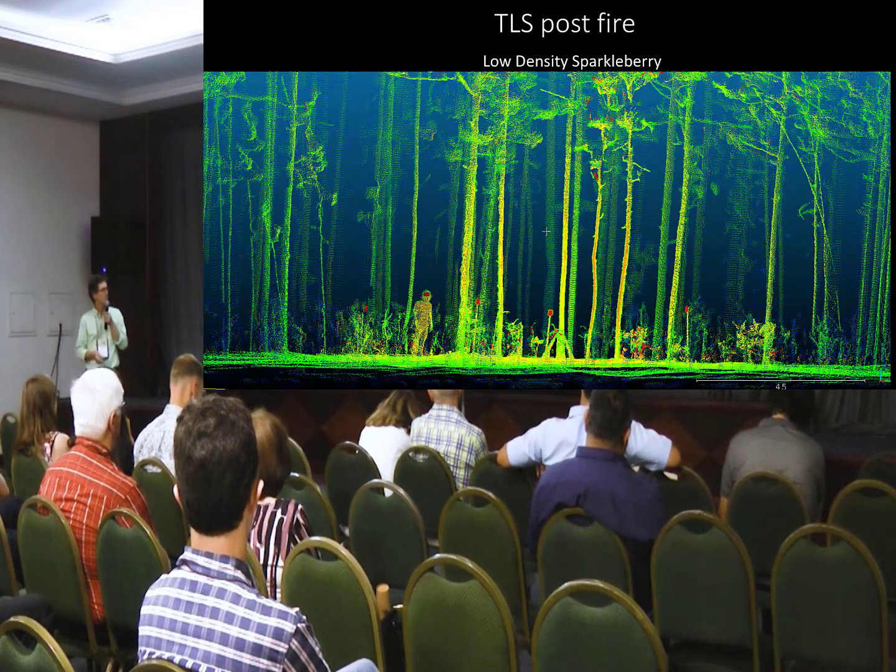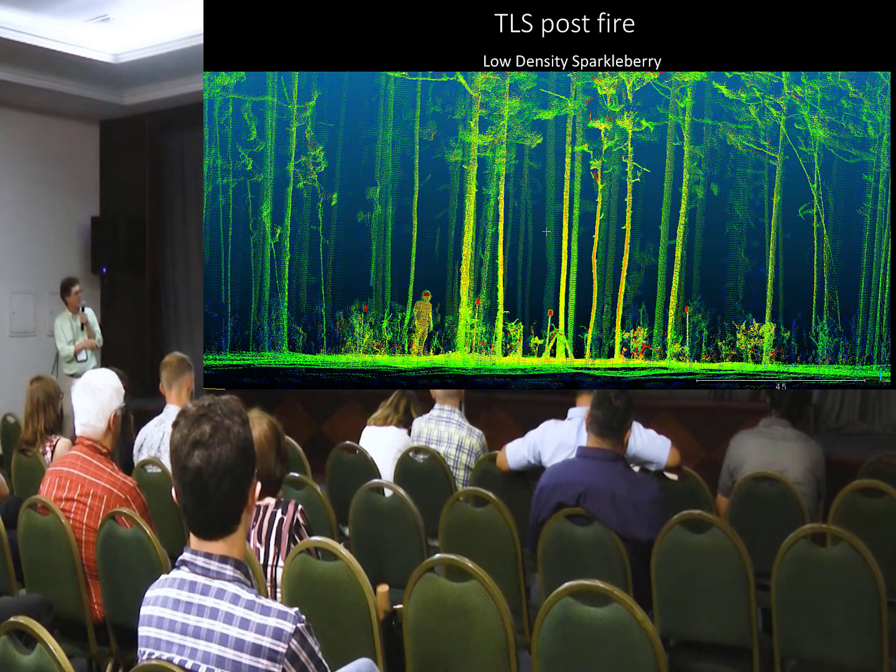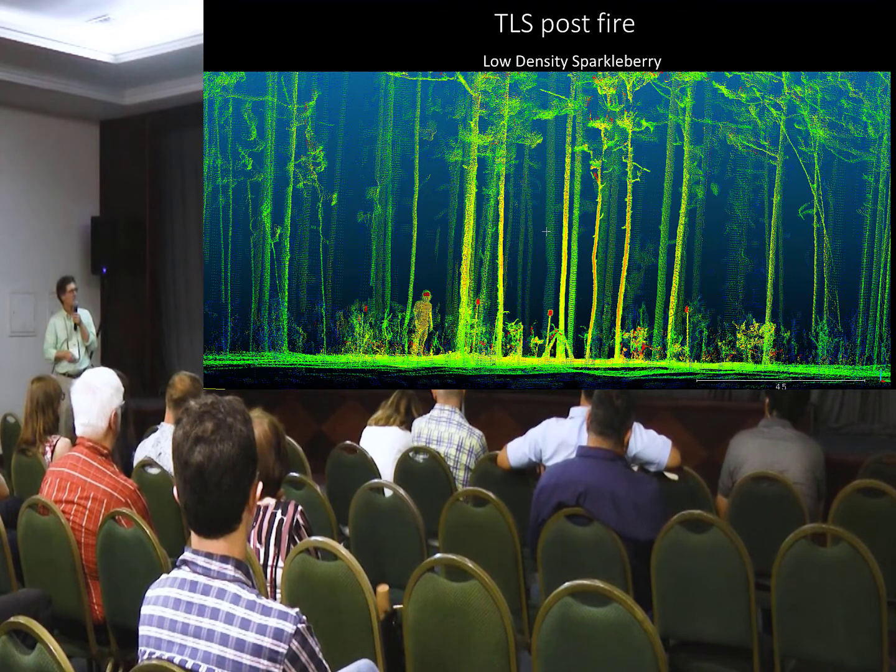So then the post-fire looks like this. And you can see much of the shrub volume is lost by the fire. And then I think this is a caricato here. He's the one running the TLS. These are some targets.